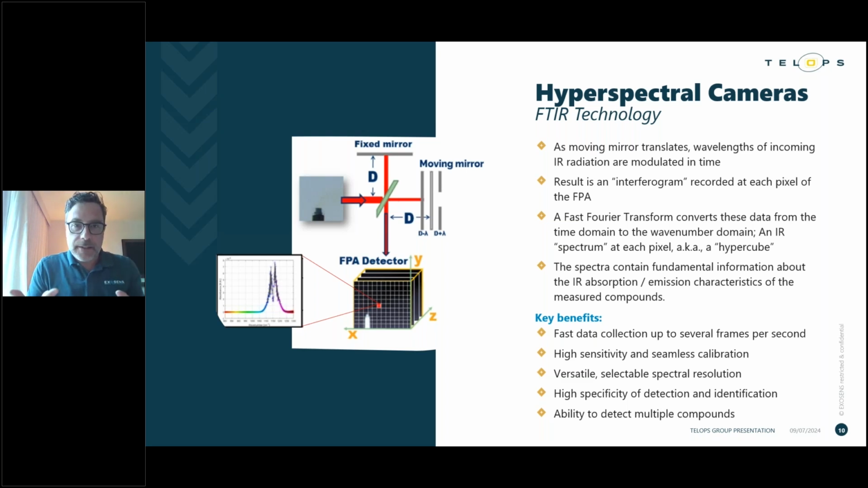But on the inside, the instrument is recording a series of images at very high frequency, very high frame rate. So those images are part of the interferogram. So that's an important concept if you want to follow through Mr. Perrin's presentation later on. So the raw data consists of a series of images acquired at very high frequency, and we apply Fourier transform on top of that to create the spectrum data cube.